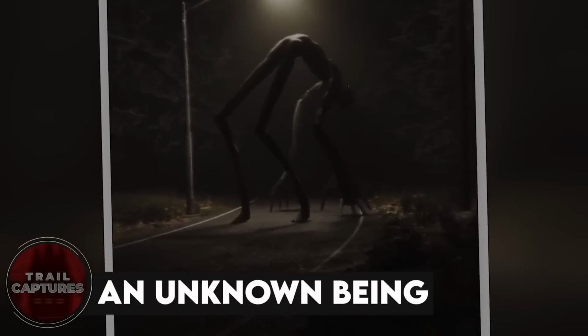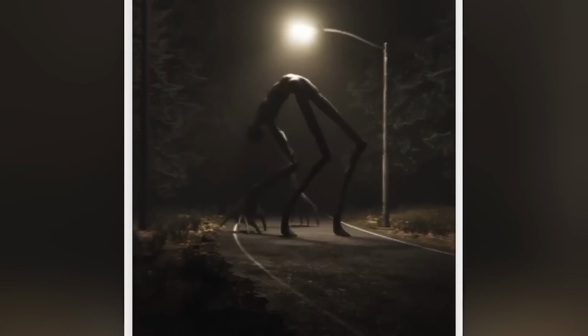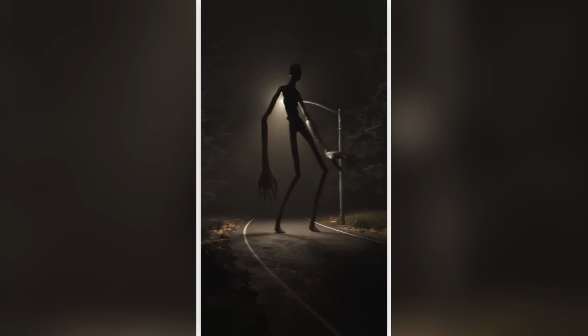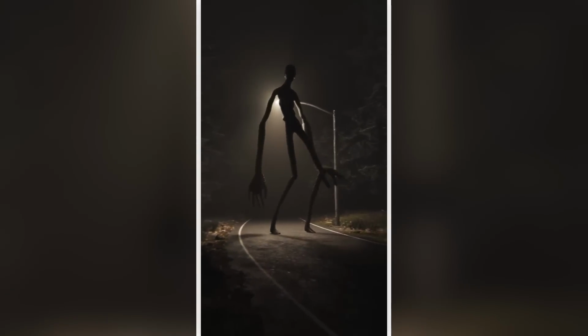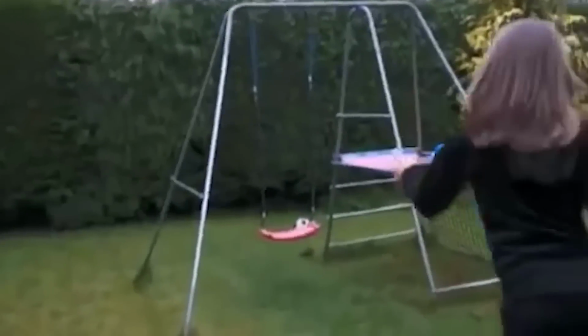An unknown being. What this video captured was not only something out of this world, but also seemed to be from another universe. How can a being so effortlessly change shape and then fly away like that? Either there's a lot happening on this planet that we don't know about, or humans have become exceptionally skilled at editing videos.